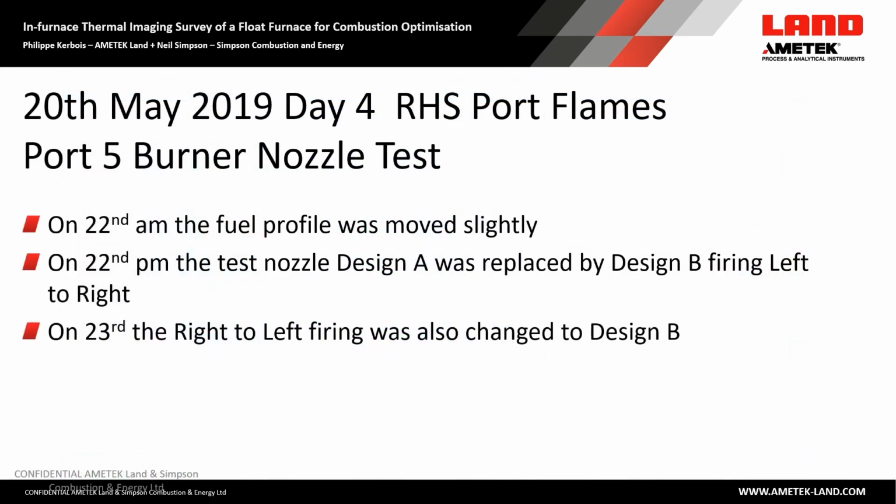On previous visits, I've been able to identify that it was the port 5 burner that had the highest NOx. We looked at trying some different designs of nozzle to go in there. On the 22nd, we optimized the fuel profile, and then we subsequently went in and installed a different design. That was initially firing from left to right, and then on the final day, on the 23rd, we made the change firing from right to left. So both burners then had that design.